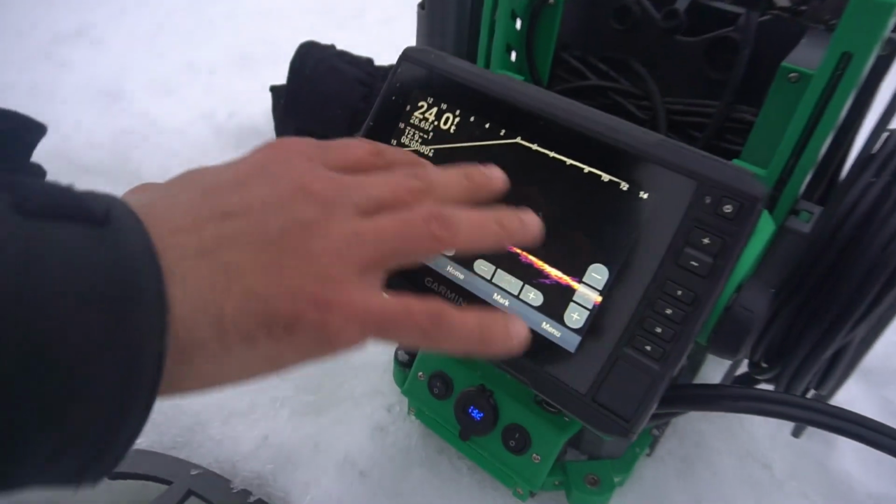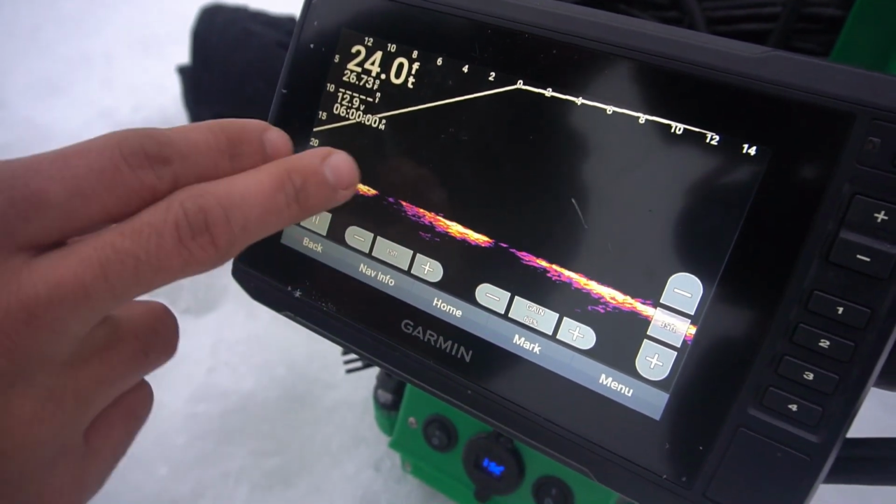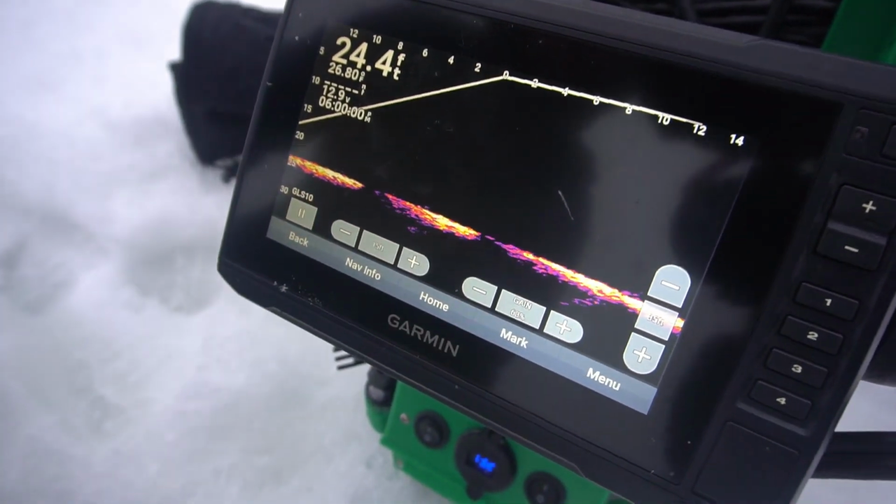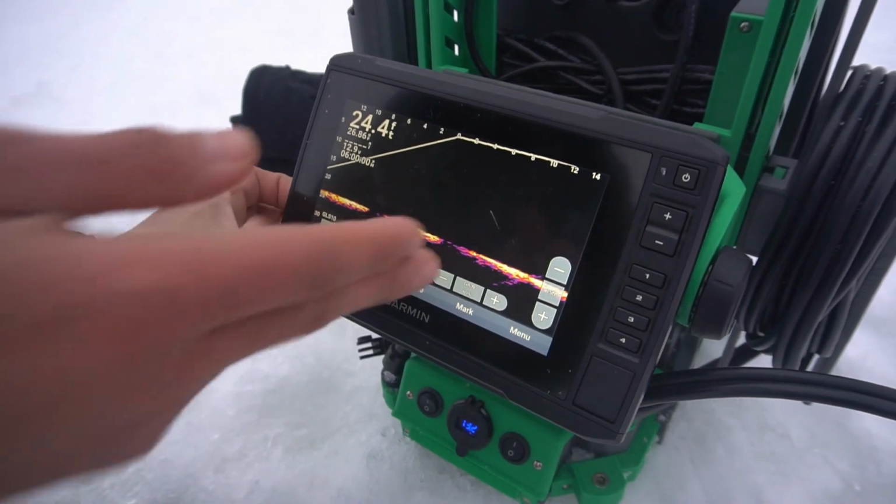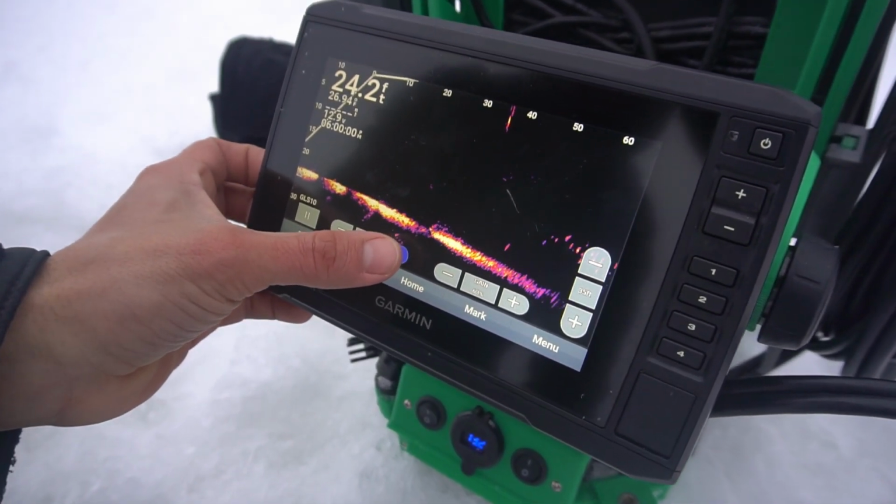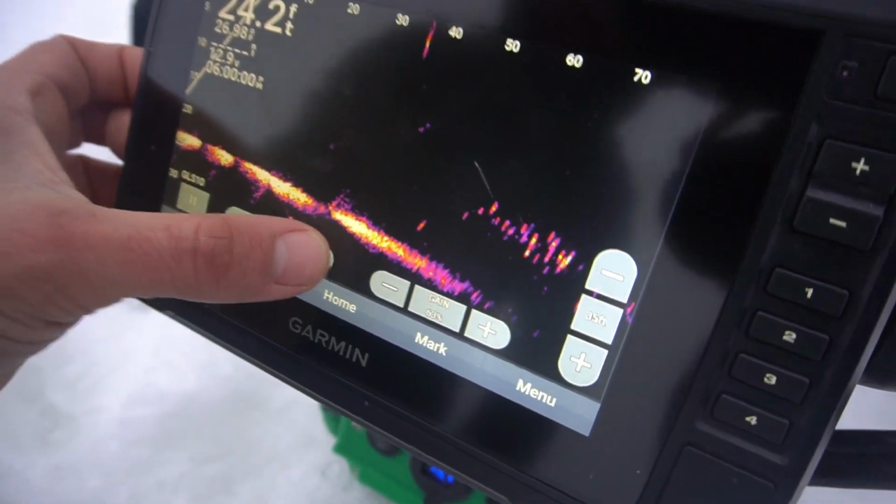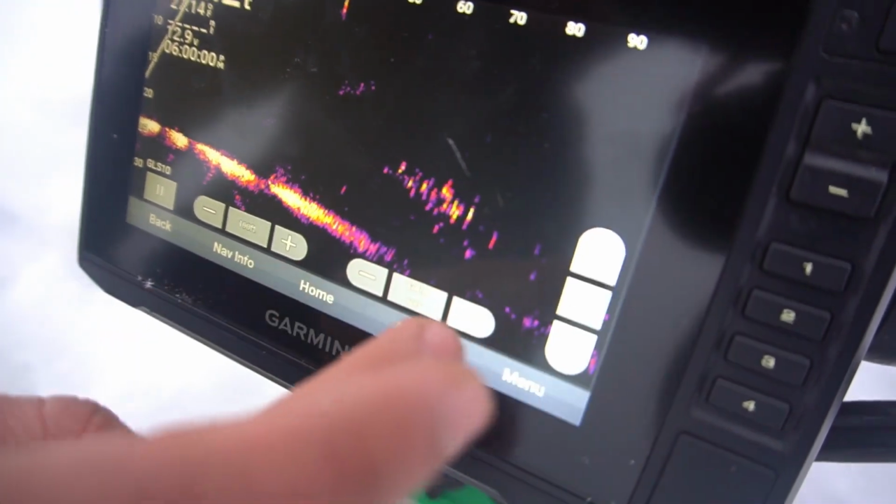So this is the Livescope. I have it in forward view right now. It's 24 feet of water, and you can tell right here there is nothing. But the one benefit to Livescope is with forward view. Right now I have it at 15 feet. Let me just crank this baby up. Maybe 80 feet? Look at that. 90, 100, maybe we'll do 100 feet. This is the benefit to this.